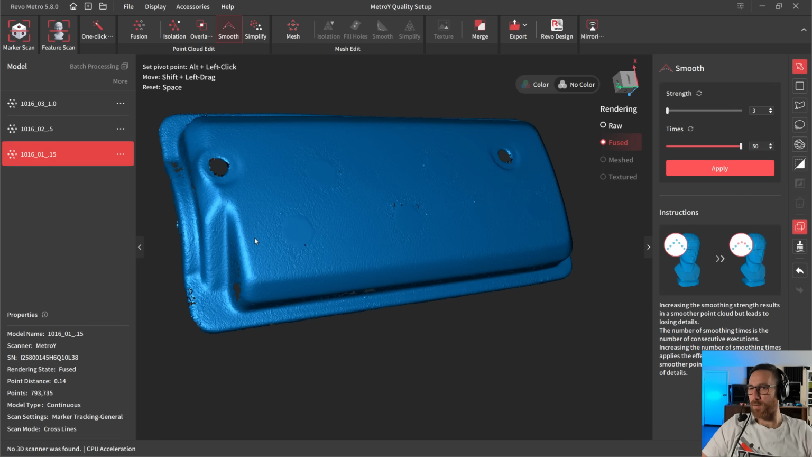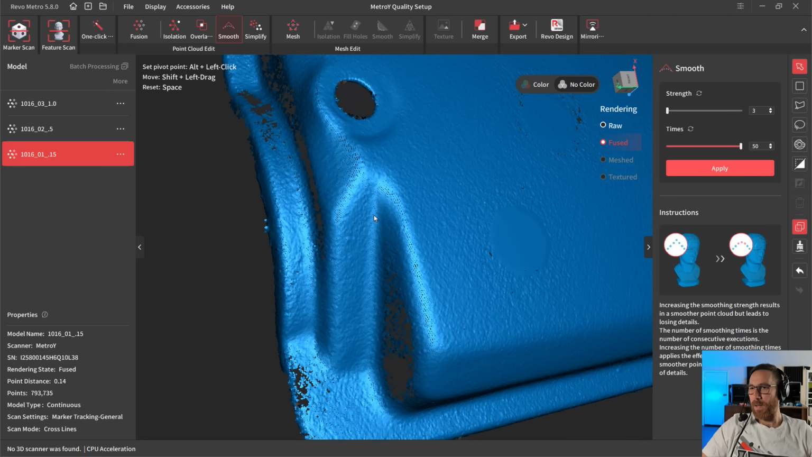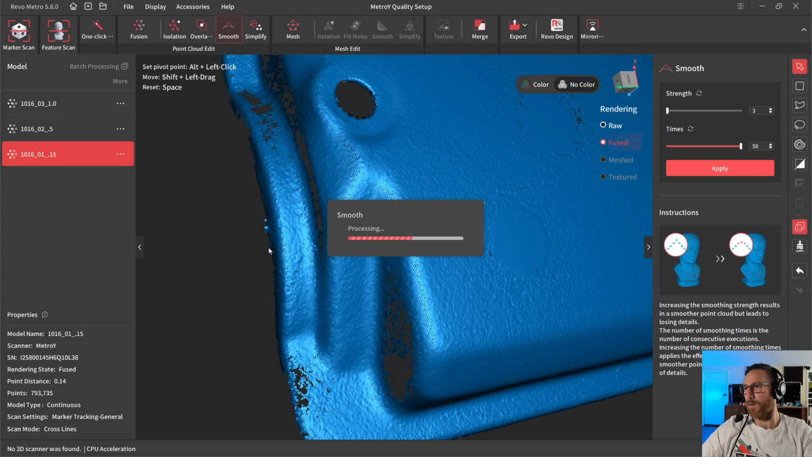So if you've got a tight crease, like over here, we might lose detail if we use too high of a strength value. So what I'm going to do is smooth this with a low strength value and a high number of times. We're going to apply it, and then we're going to take a look at the result, focusing on this corner, and then we're going to undo it and switch those. We're going to increase the strength value and reduce the number of times.